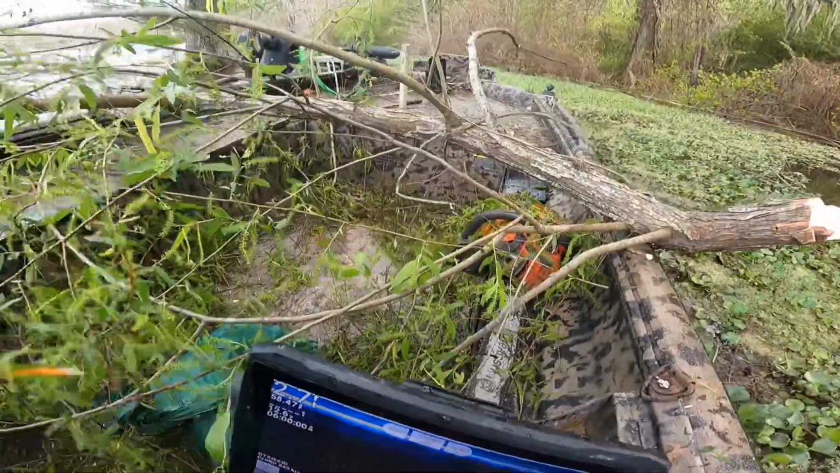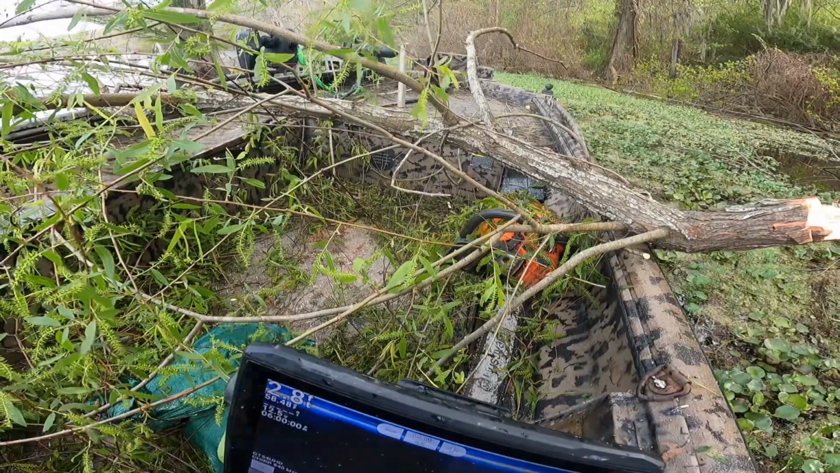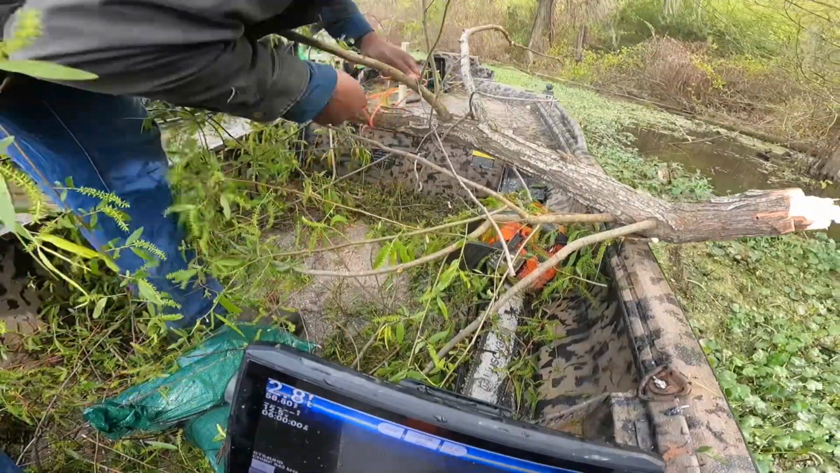I want them to stay where I put them. So, try 2 sandbags for this one. I'll do it simple. About halfway out. Wrap them back on themselves. Alright. Like so.